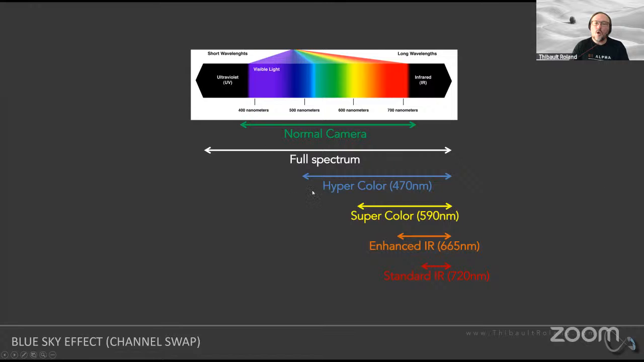And then each other option basically corresponds to a slice of visible light, together with infrared light, where the visible light that is going to be captured is going to be less and less. So in proportion, the infrared light will have a stronger effect because you're cutting out more and more of the visible light. Now, you might think, which one is the best?